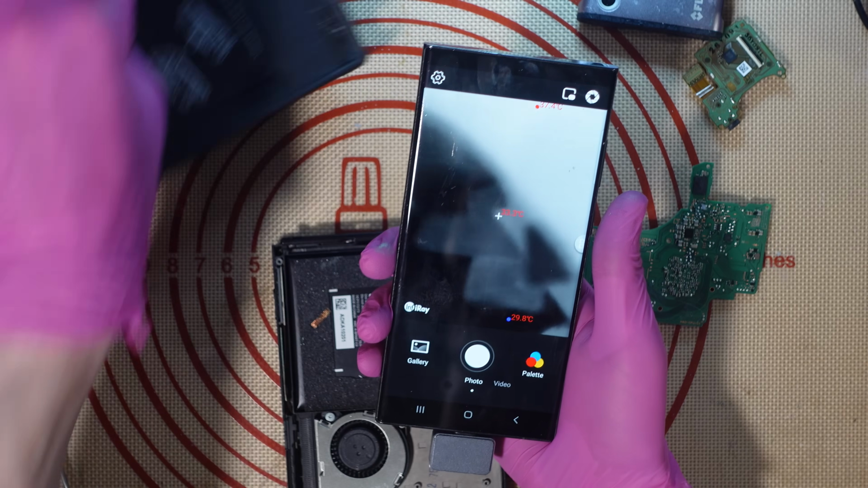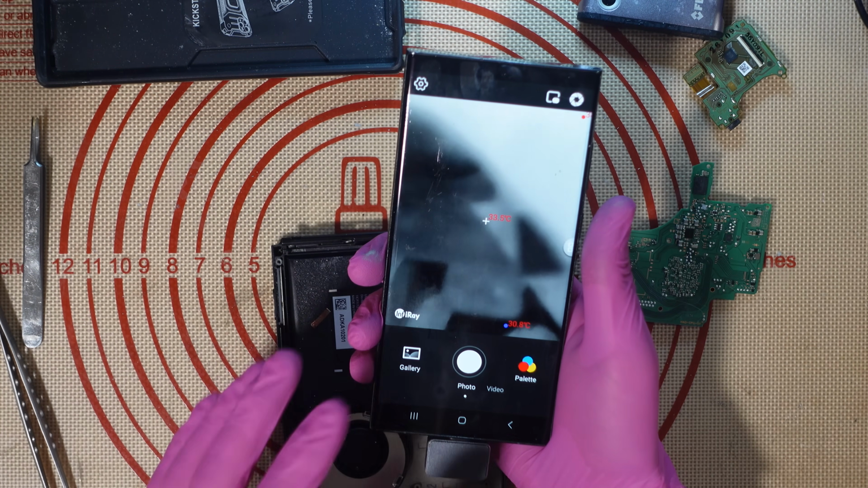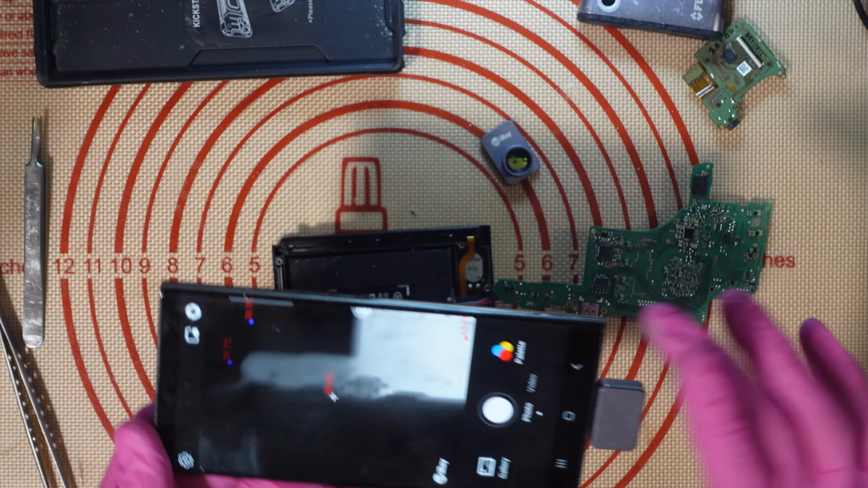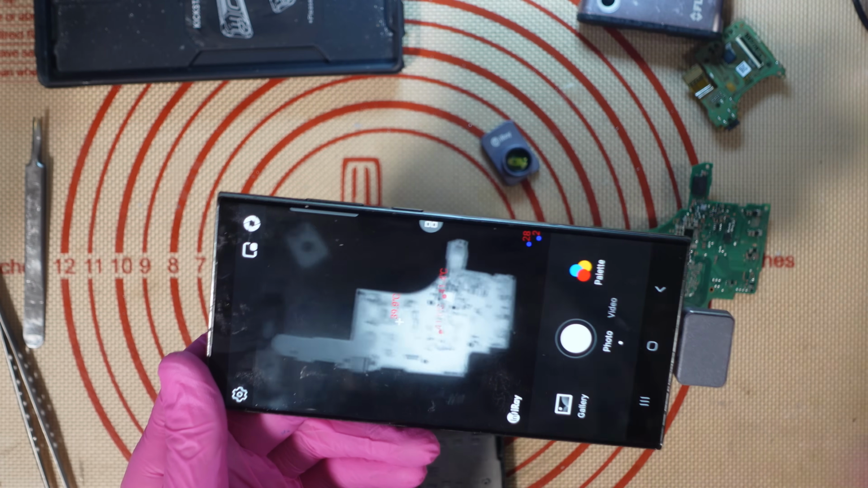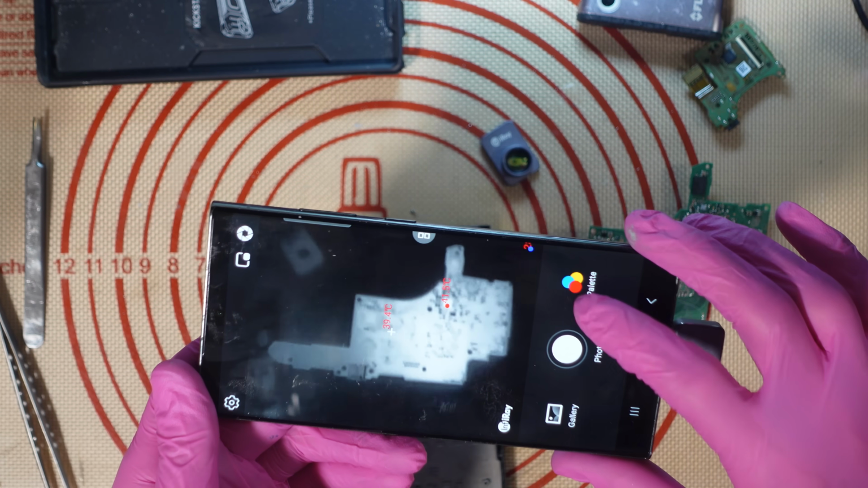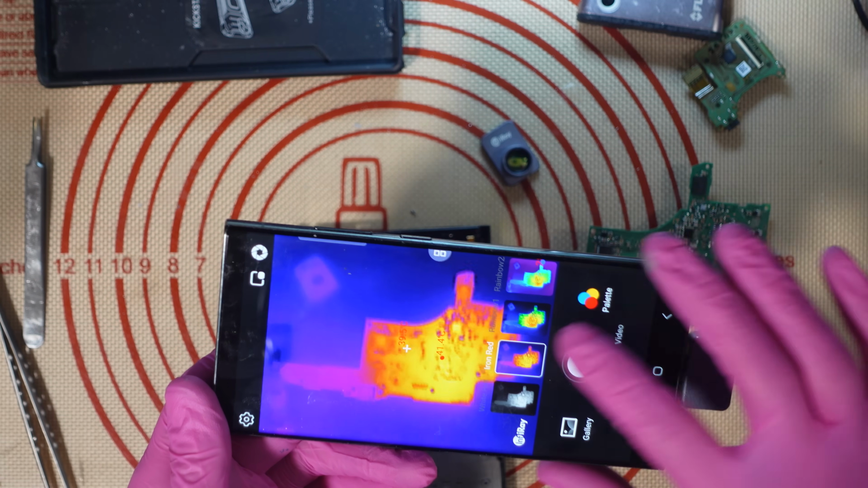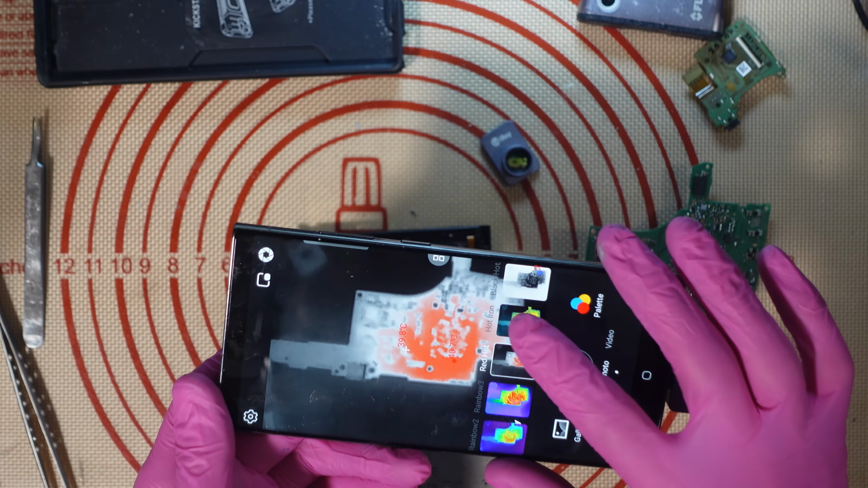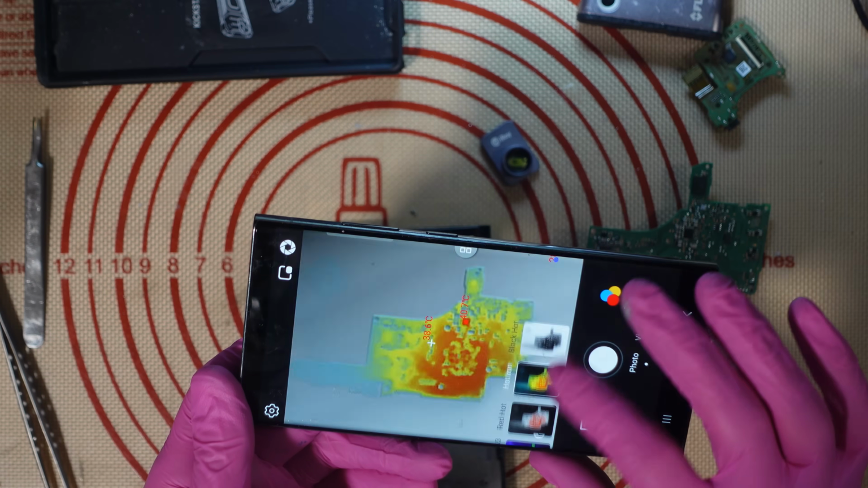But like I said, I don't want to have to hold my phone to be able to get a view of it, but I don't use the phone for it anyway because I have worked out how to get it to work on the PC. It's not going to be supported by the manufacturer, but hopefully they will make that a feature in the future. But as you can see here, and I'll take some images here, we can change the colour palette. You can switch between the colour palettes that you want.